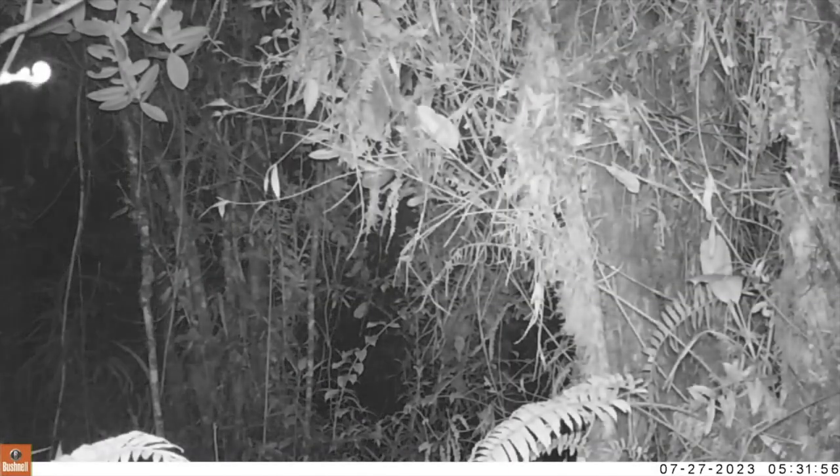1 week after the installation of the trail cameras in the forest, Marie-Luz, the forest ranger, went to exchange the batteries and the memory card. However, we discovered that we did not capture any interesting images of any animals. The sensor was only activated by the wind moving some plants or insects.